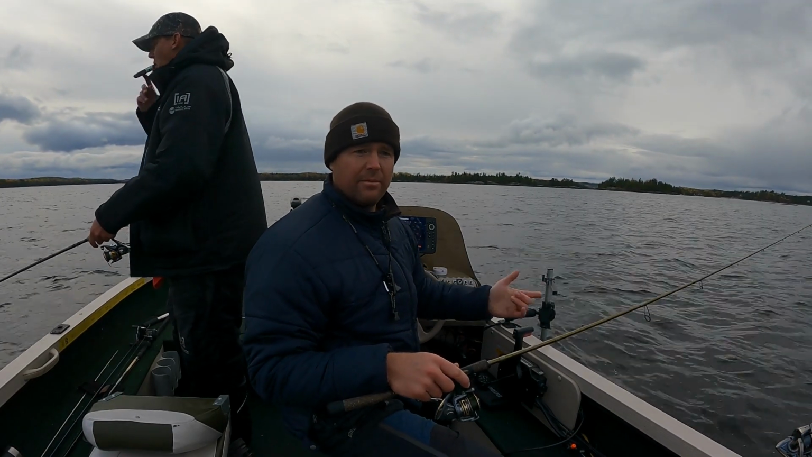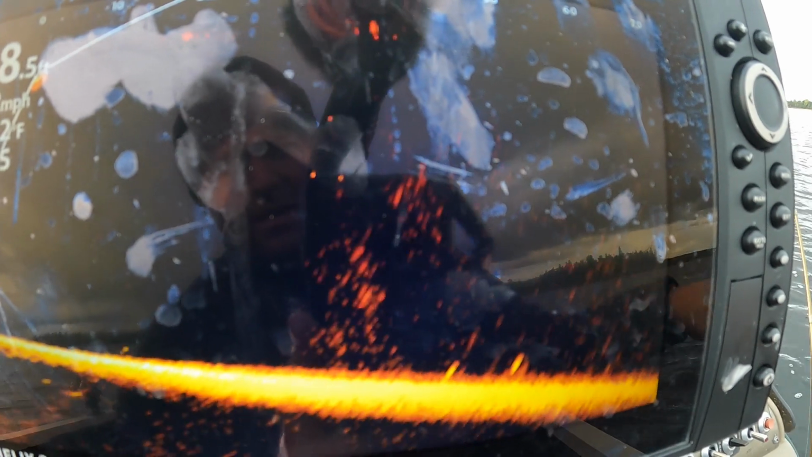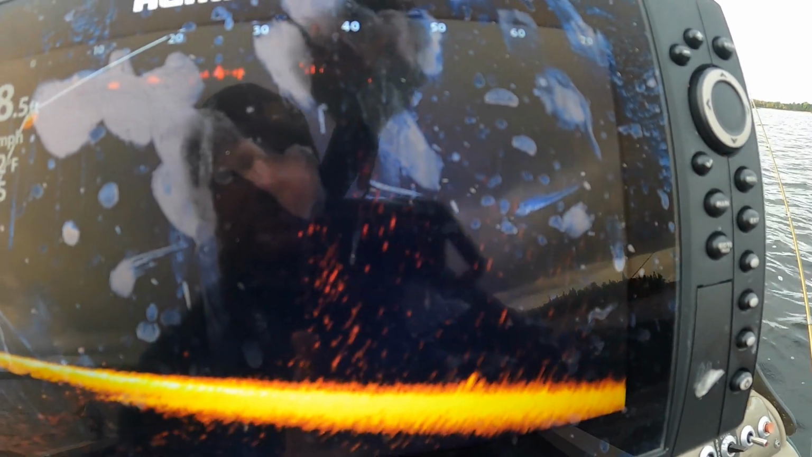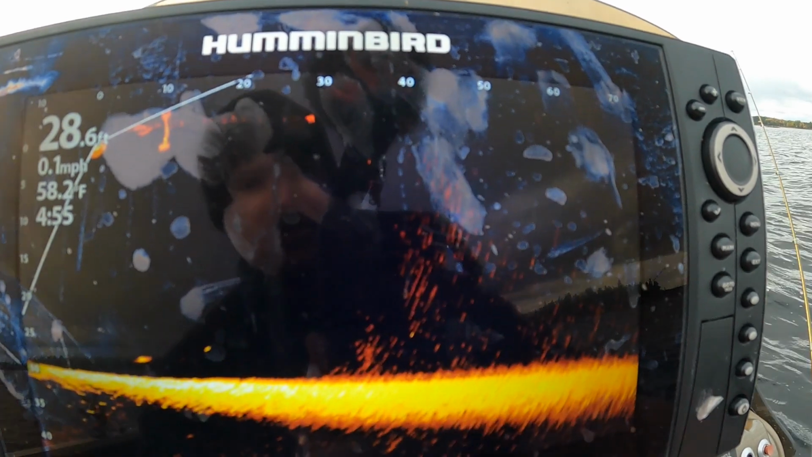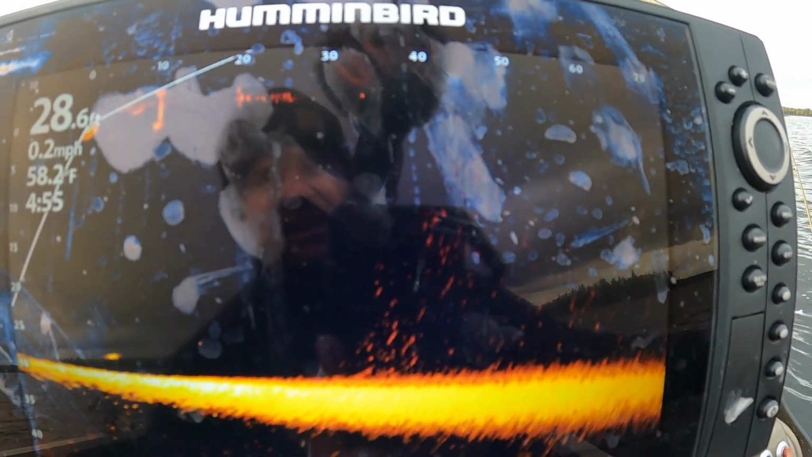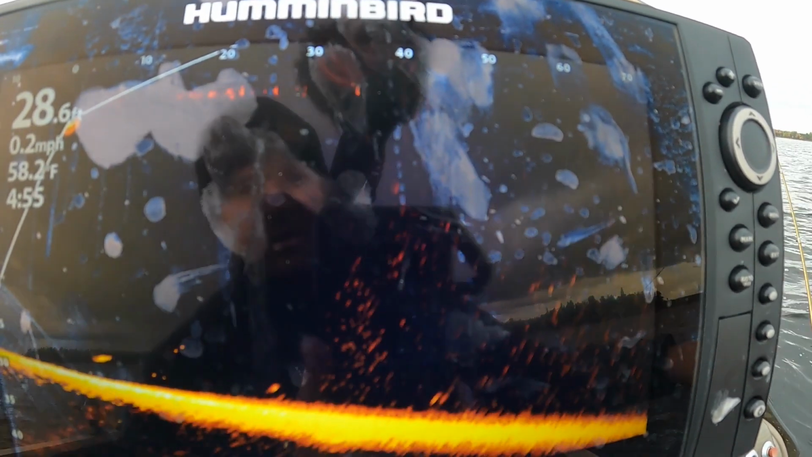So here, let me grab this and bring it in closer here. All right, so you can see there's a couple fish on the bottom, but as I swing this left and right, you can kind of see that, okay, so there's a fish there, right? And as I move this back and forth, you can kind of get an idea where these fish are. And so that's how we're kind of eliminating.